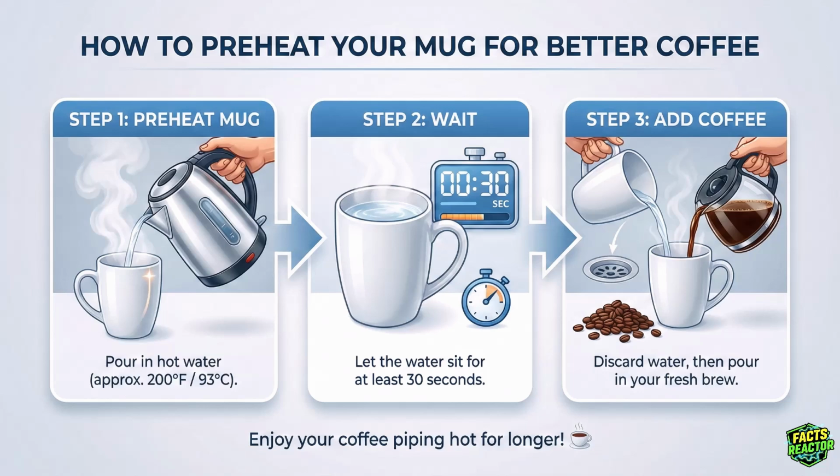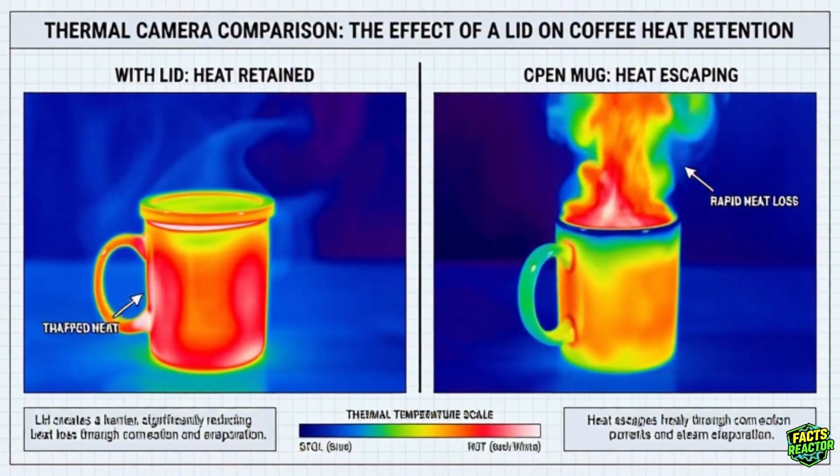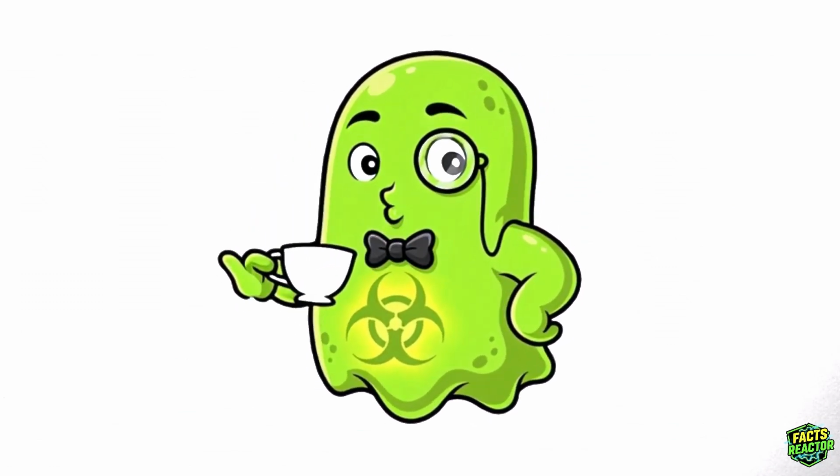3. Use a lid, any lid, even a coaster. You're blocking convection currents from reaching the air. Do all 3, your coffee stays hot 3 times longer. That's physics you can actually use.